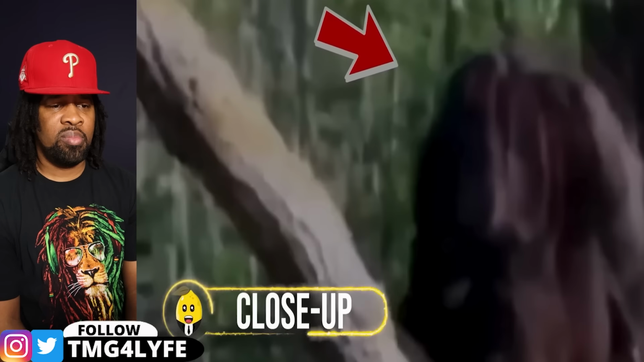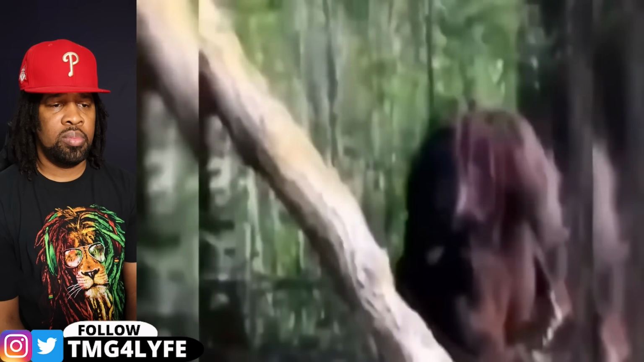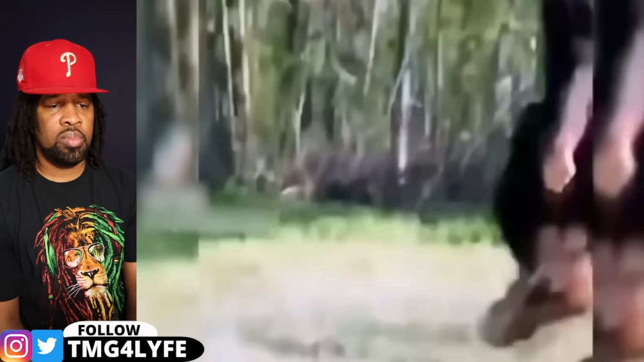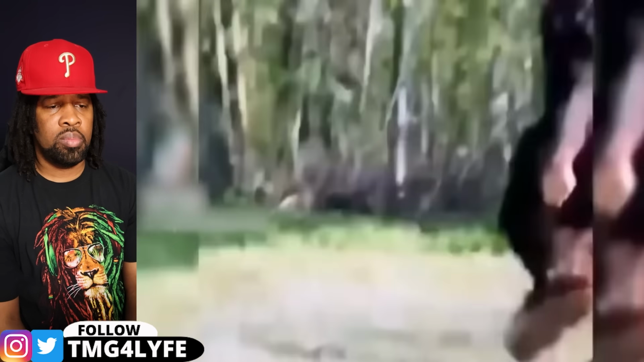Close-up. In an unknown location, a couple of hikers, while exploring the woods, came across a legendary beast. The footage showed an extremely close-up encounter of what certainly could be the legendary Bigfoot. This brownish, orange-haired beast strolled through a clearing in the woods. The footage was seriously convincing.